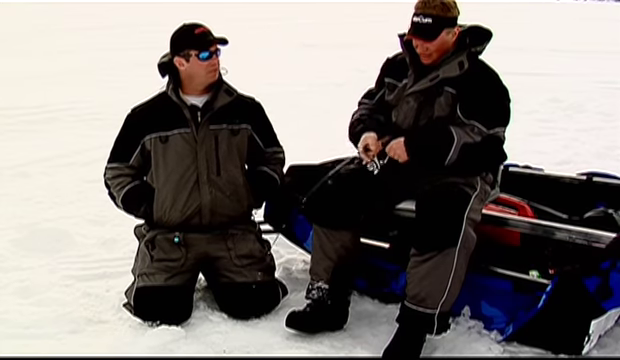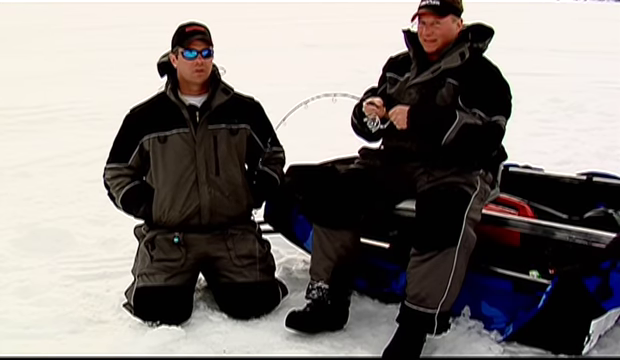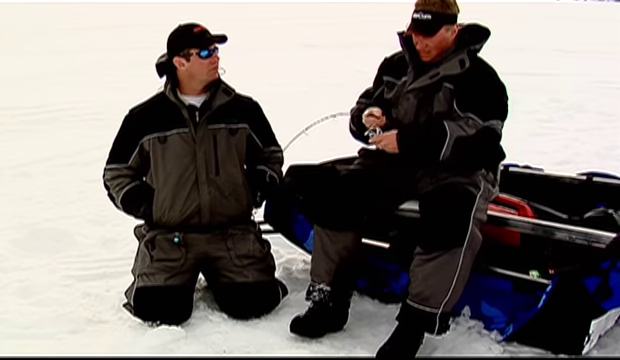Well, this is something unique for the ice fishermen in that, you know, with the crappies and the bluegills and the perch, the fight's over before it starts. With these lake trout, I mean, 10, 15 honest minutes where you're doing nothing but just holding on.